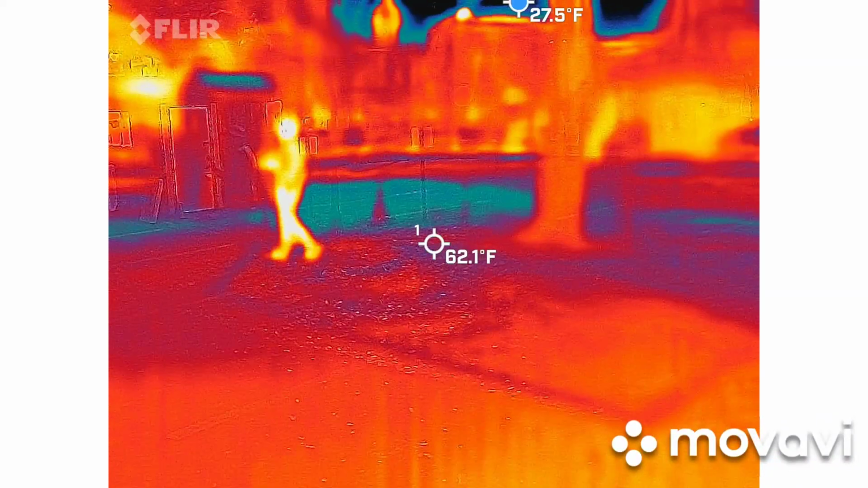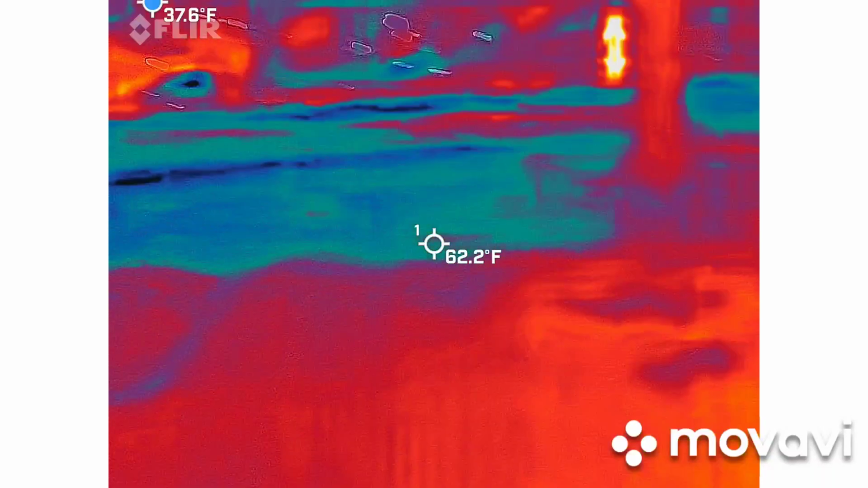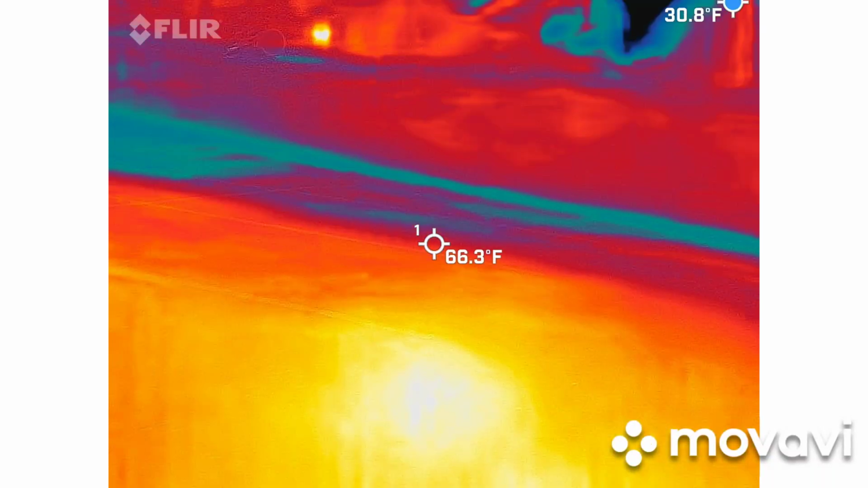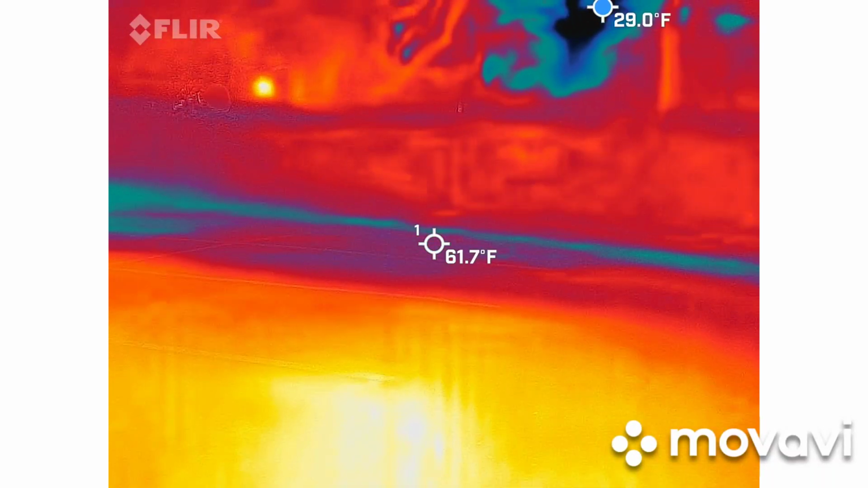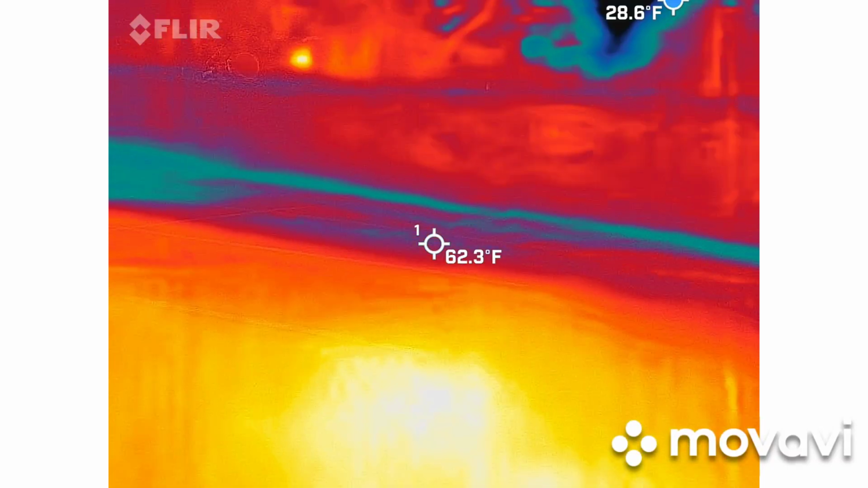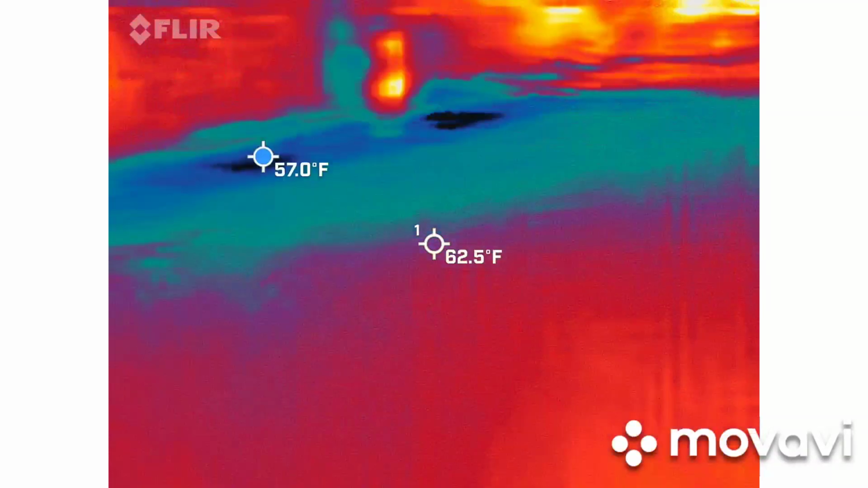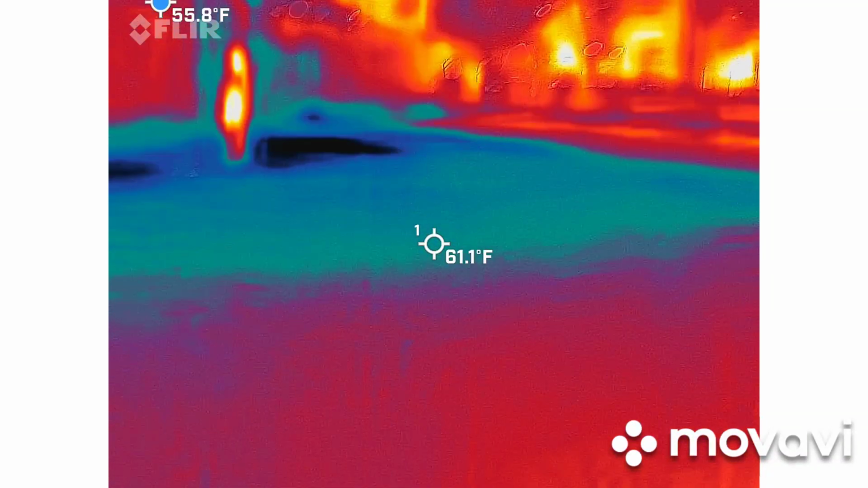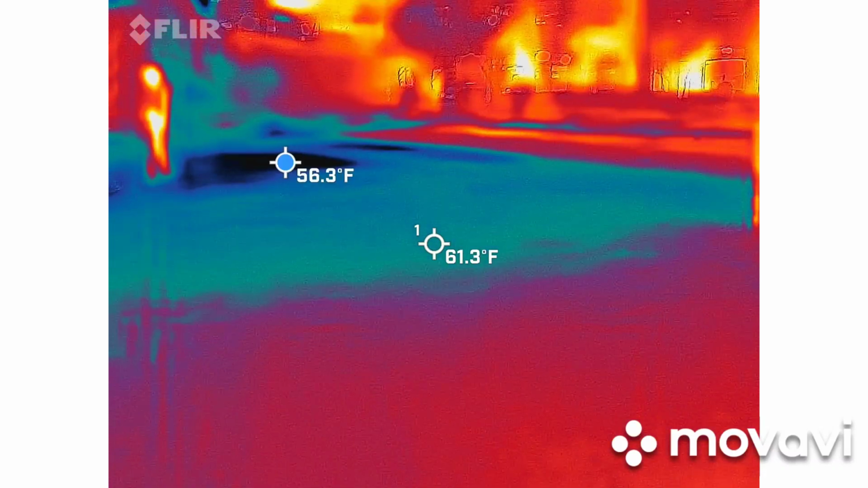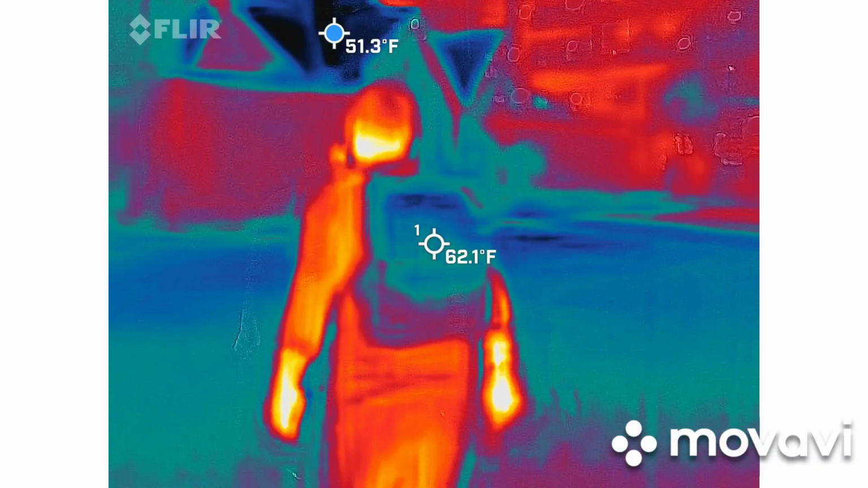That makes sense. It disappeared when I got closer. At least it's recording. Yeah, it was just like two little circles. But that's definitely relevant. She's good. She loves this stuff. This is her wheelhouse. She loves it. So, just so you know.